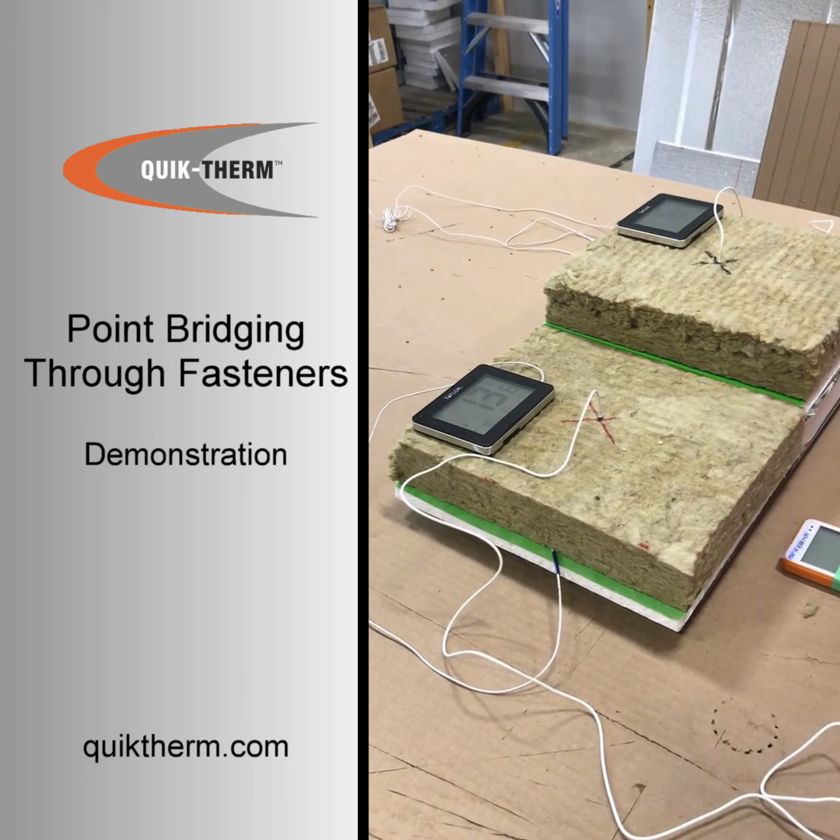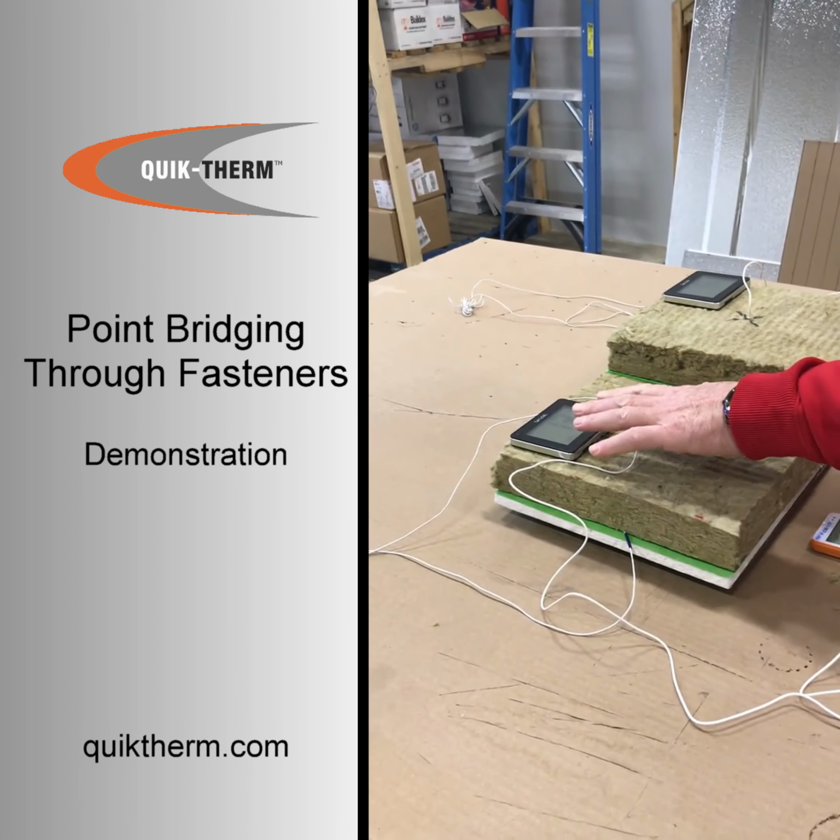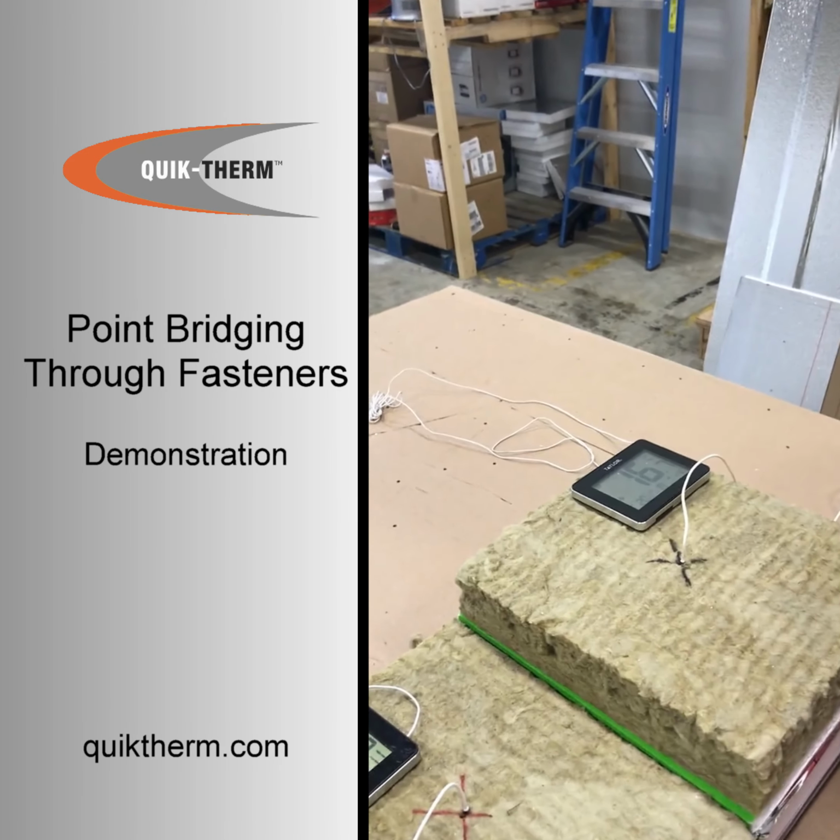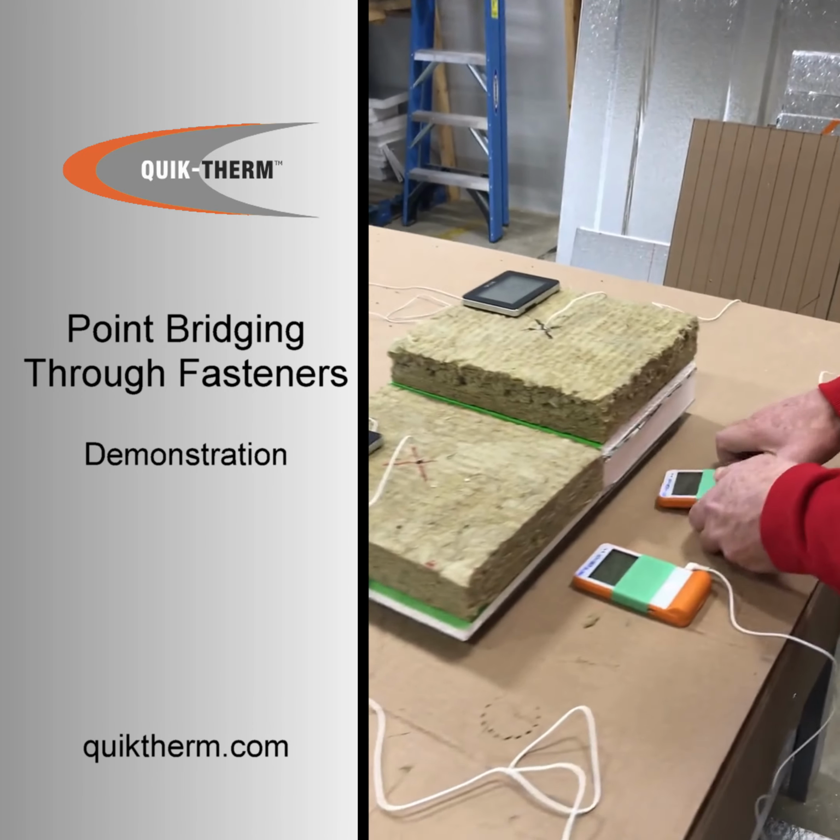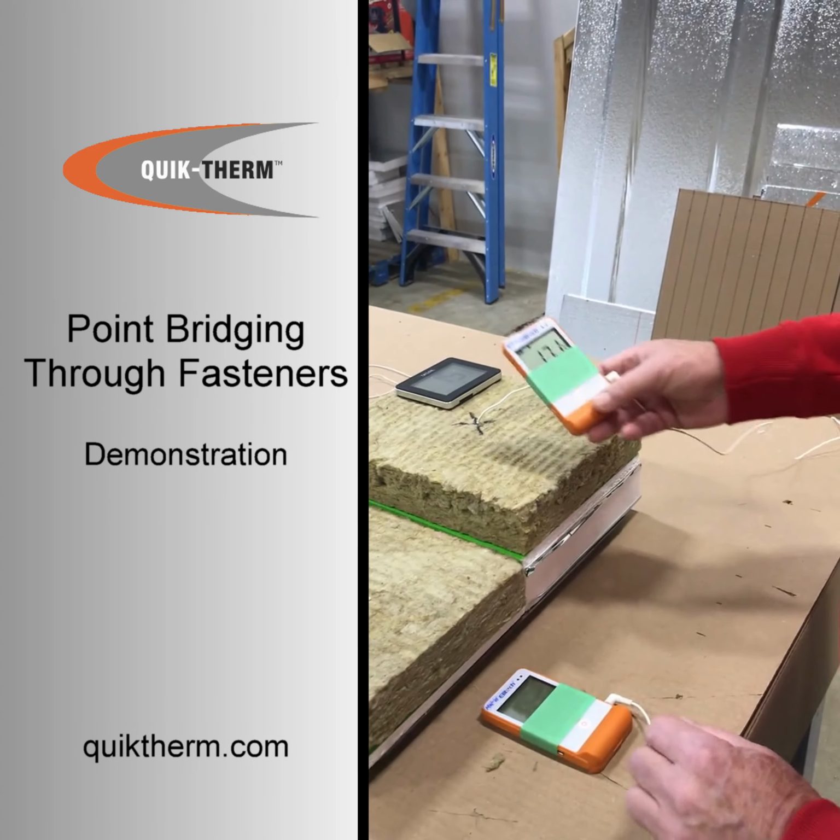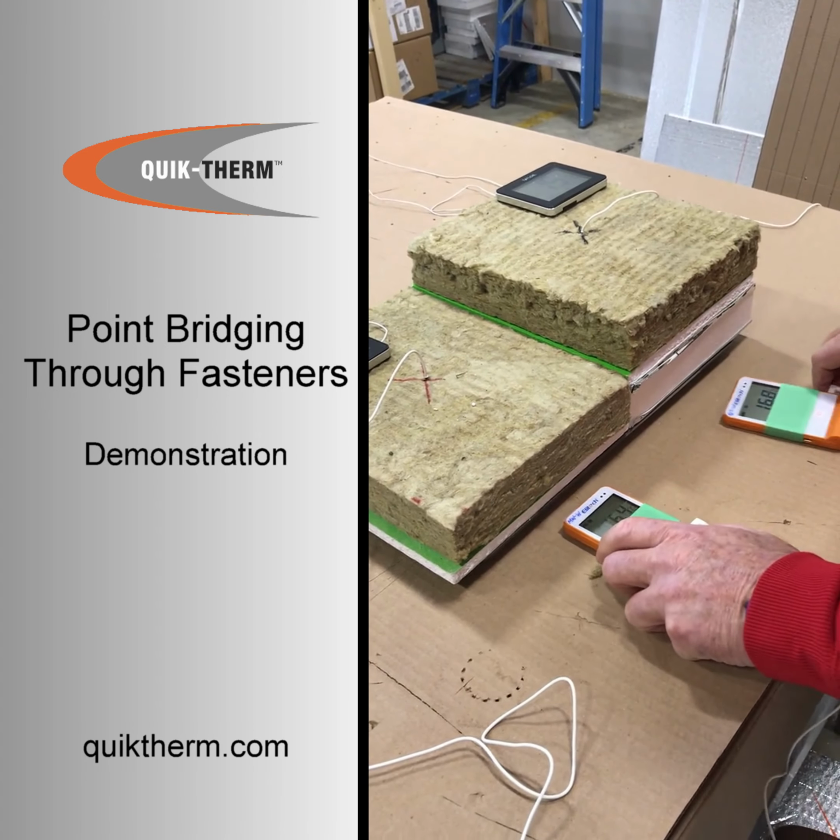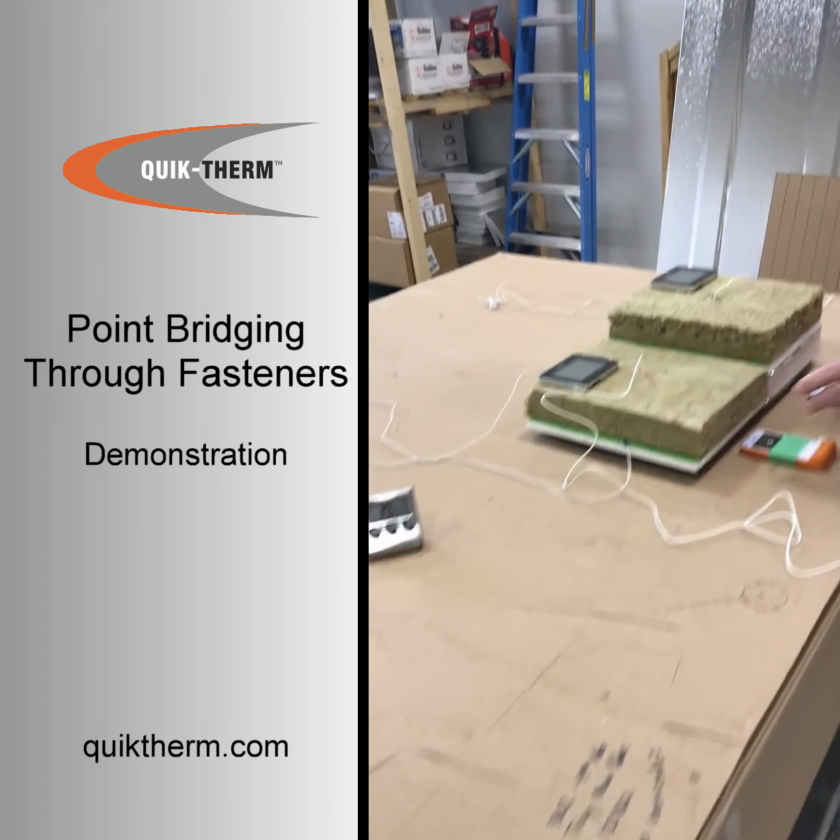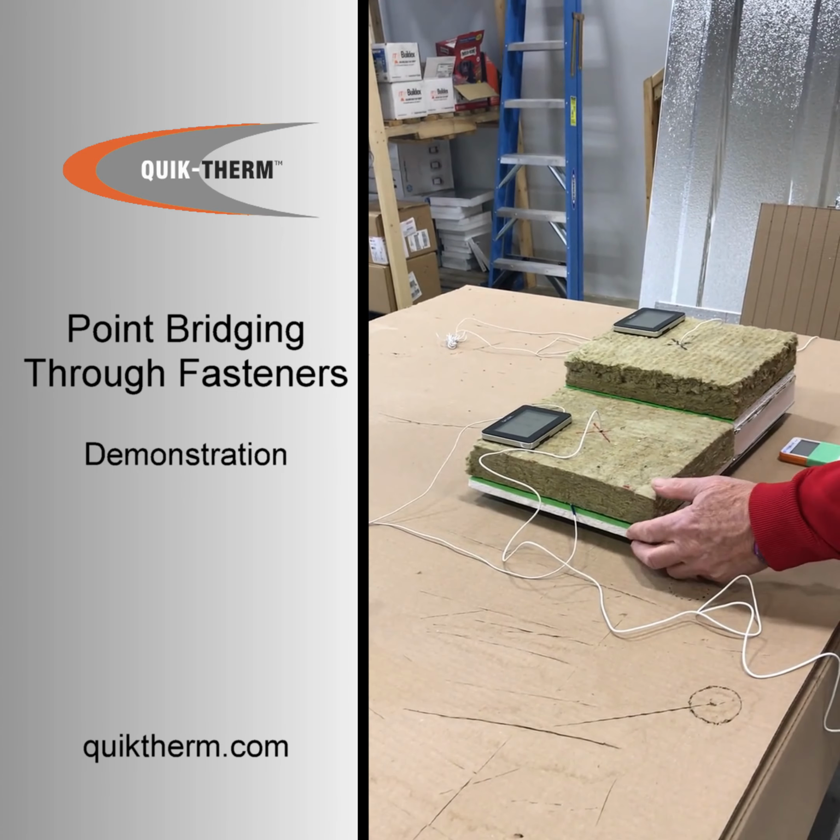So right now, the drywall or deck temperature is 13.6 degrees for the non-insulated system, and 16.7 degrees for the insulated system. The fastener temperatures are 17.1 degrees on this for the insulated system, and 16.4 degrees. Now we're just going to sit back and we're going to wait, and we're going to come back in here and just show you what happens to the temperatures of the fasteners, as well as what happens to the substrate temperature.